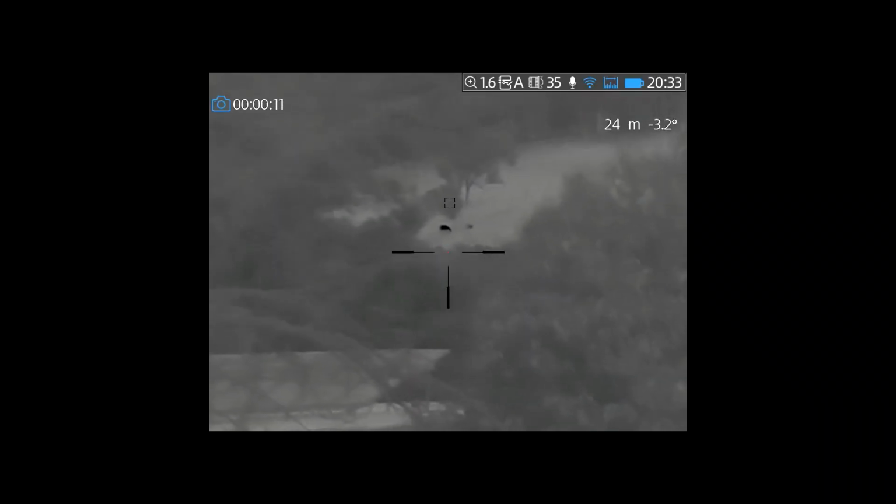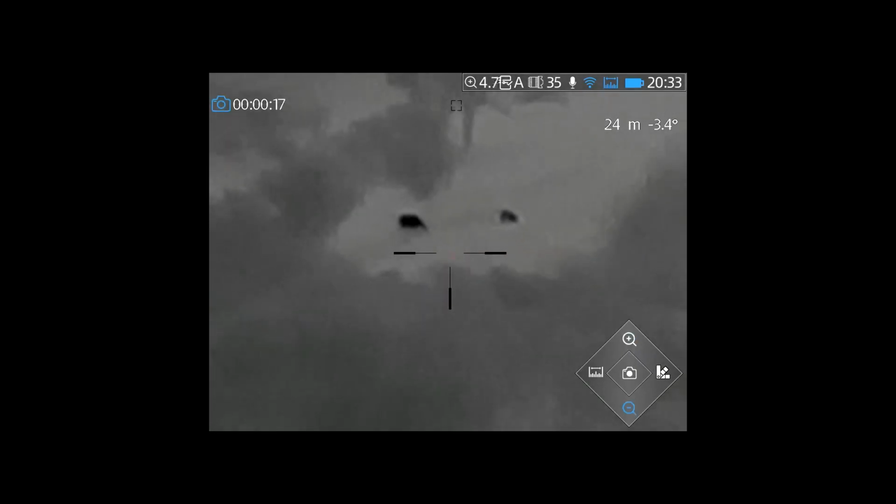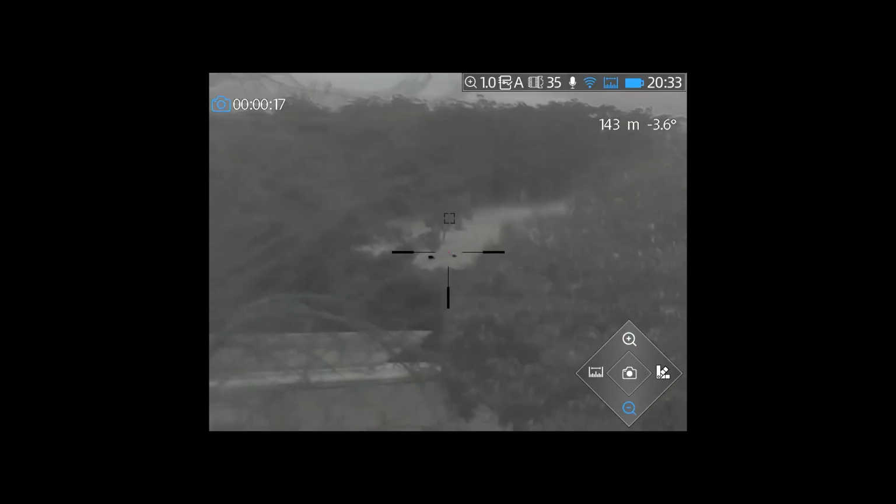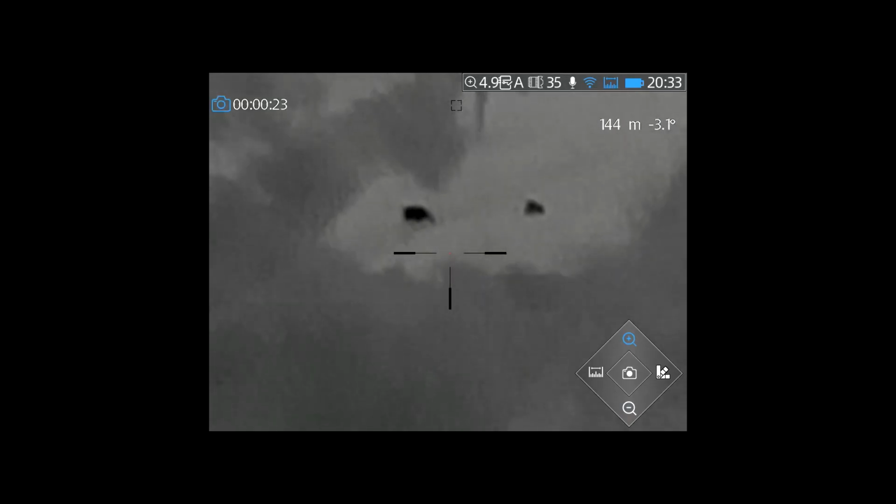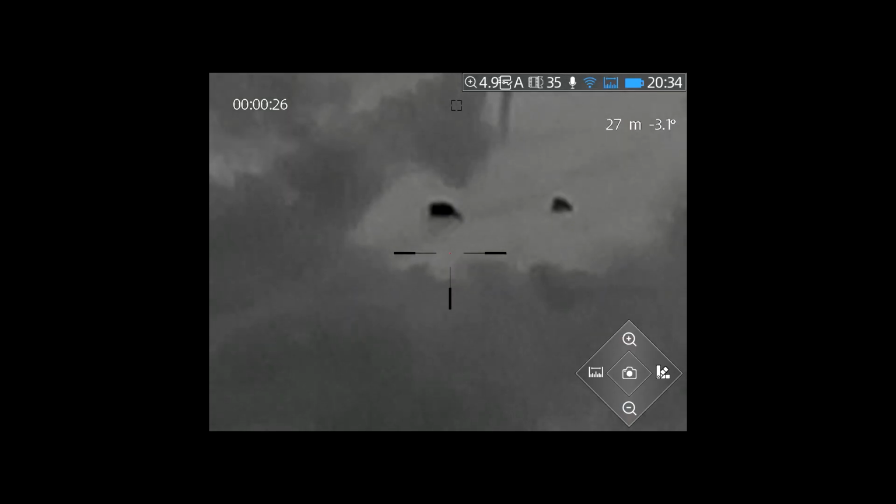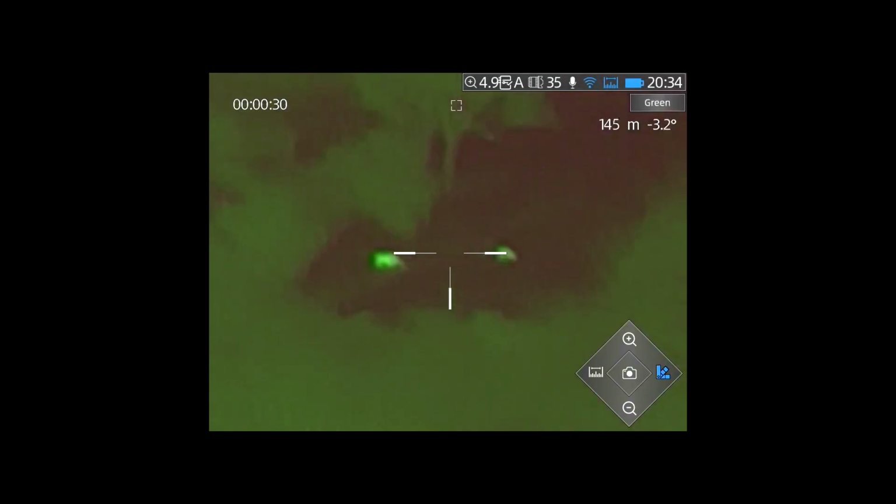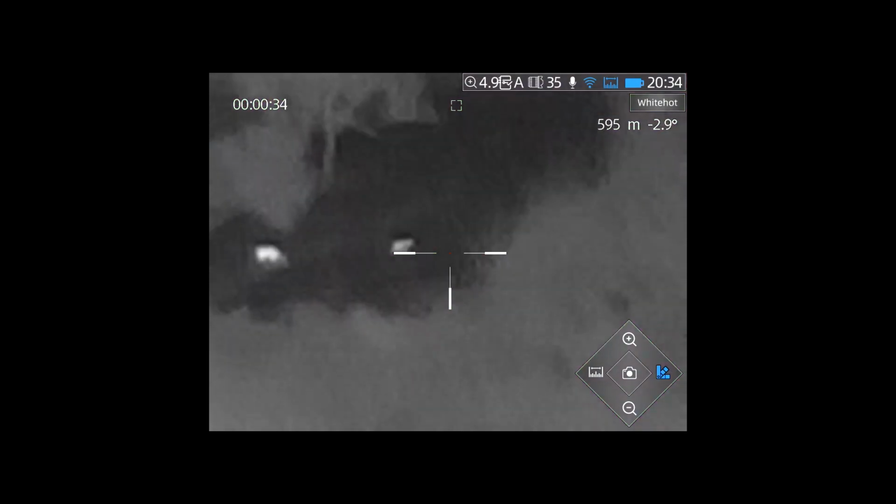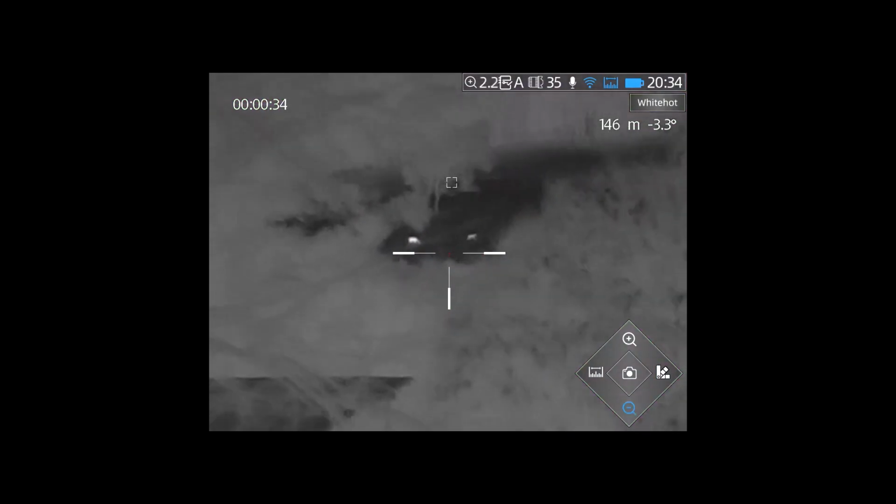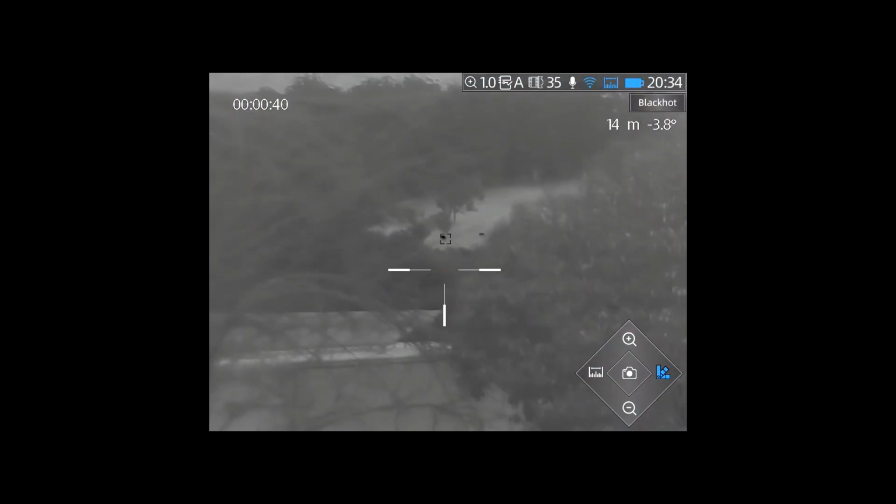That deer is a good 600 metres away. Little 35mm lens. Two deer, a small one. Calf and its mother. I don't know how shaky it is, but you know, for 600 metres away for a 1.8 magnification scope.